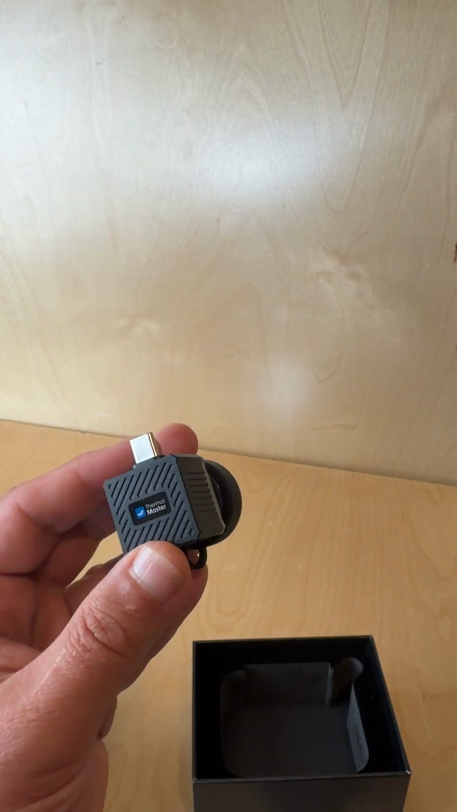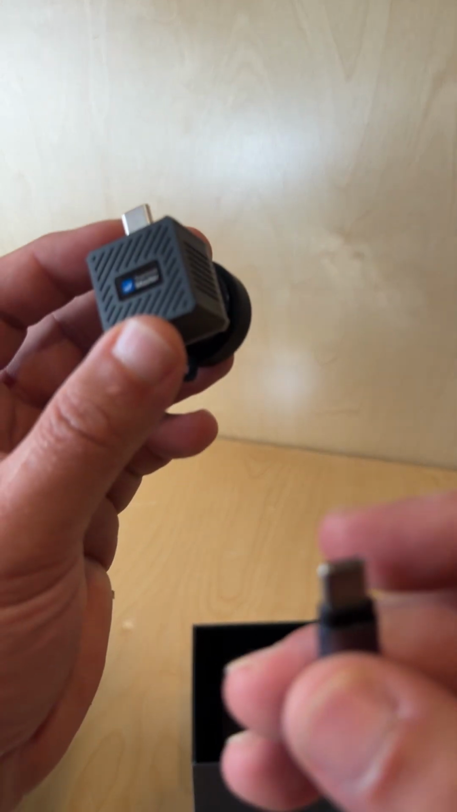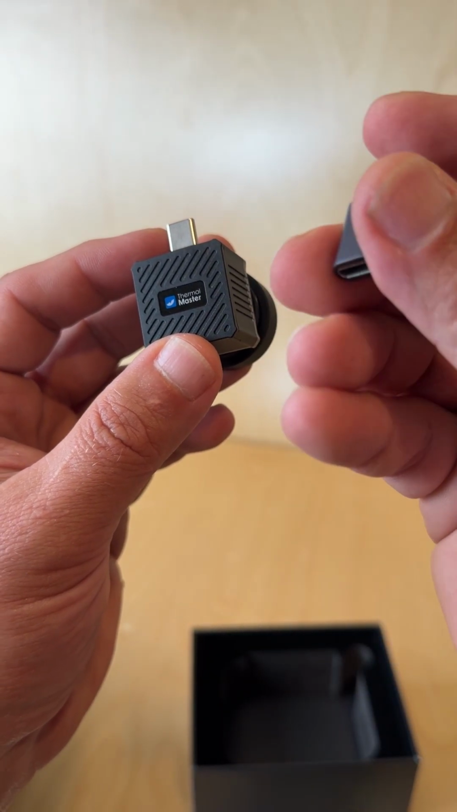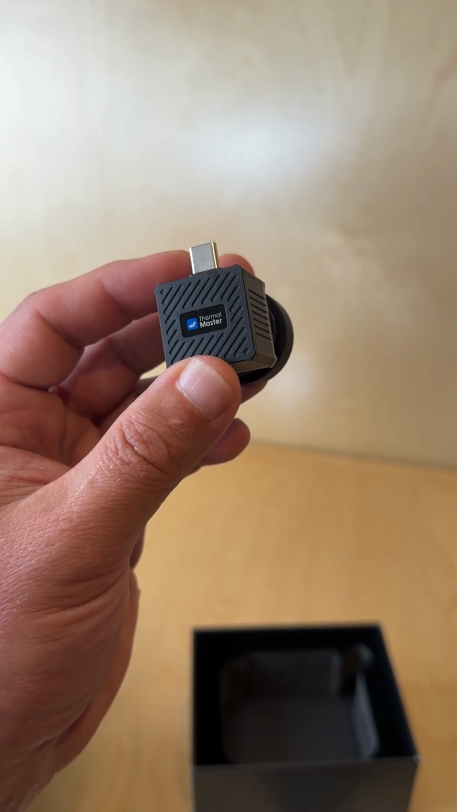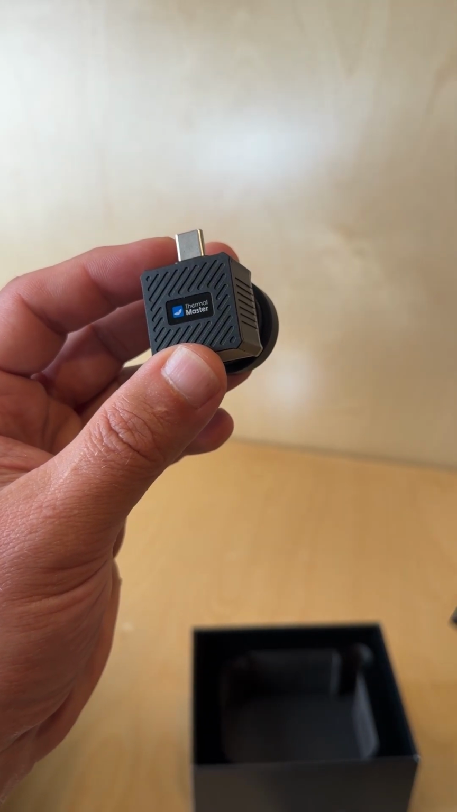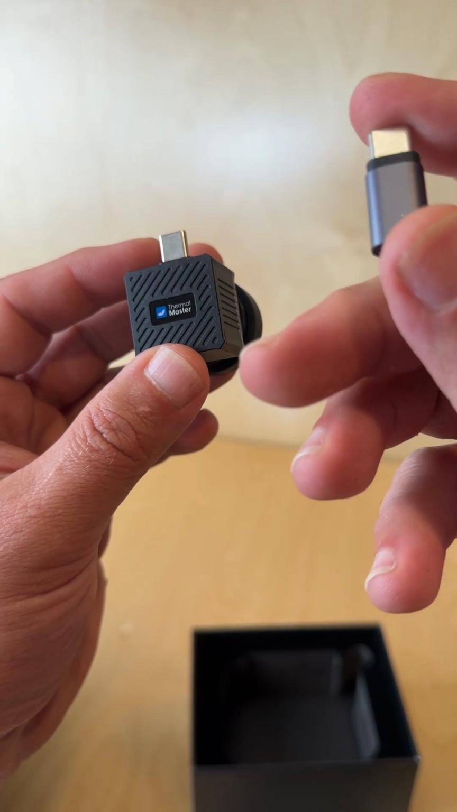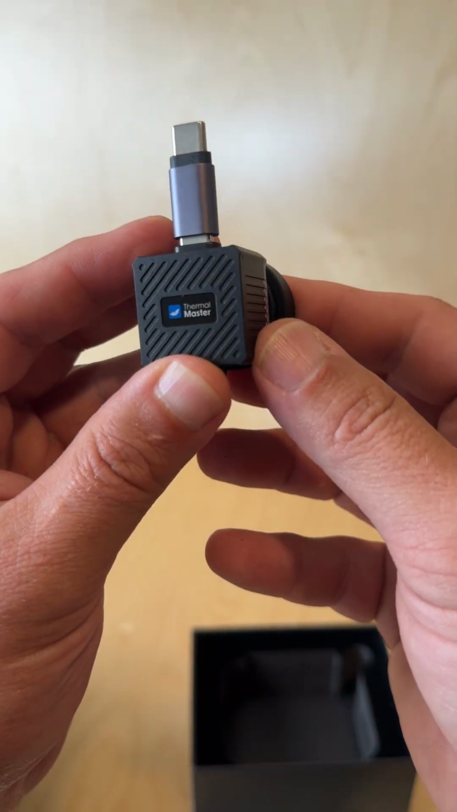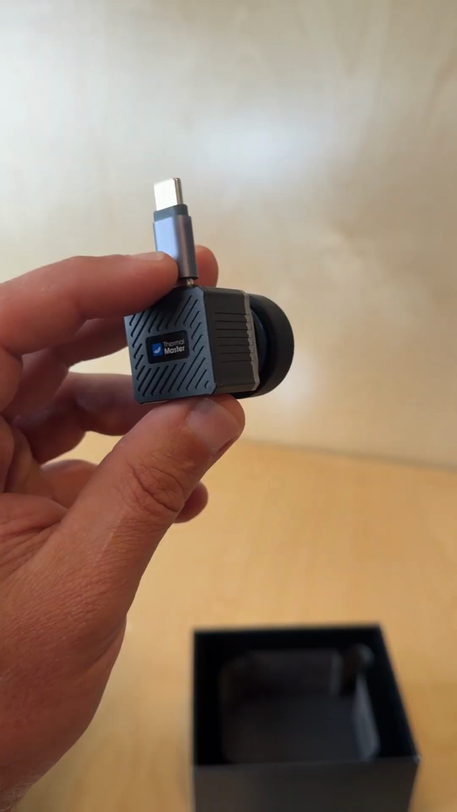So I'm going to show you some video and talk through it a little bit. I did want to mention it does not come with this, right? So if you have an iPhone that has a hard case on it, it's not going to reach. And you're going to say, well, you got the other wire. Yeah, that's going to hit your case too, probably. So I have these things for other reasons, and I will link them with this, but you just put that on there, it extends it, and then your case can sit so it plugs in without having to remove the case.